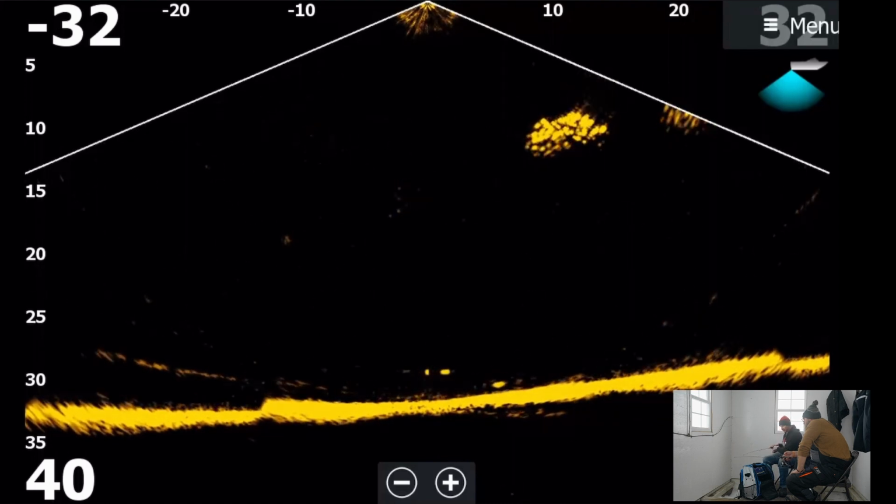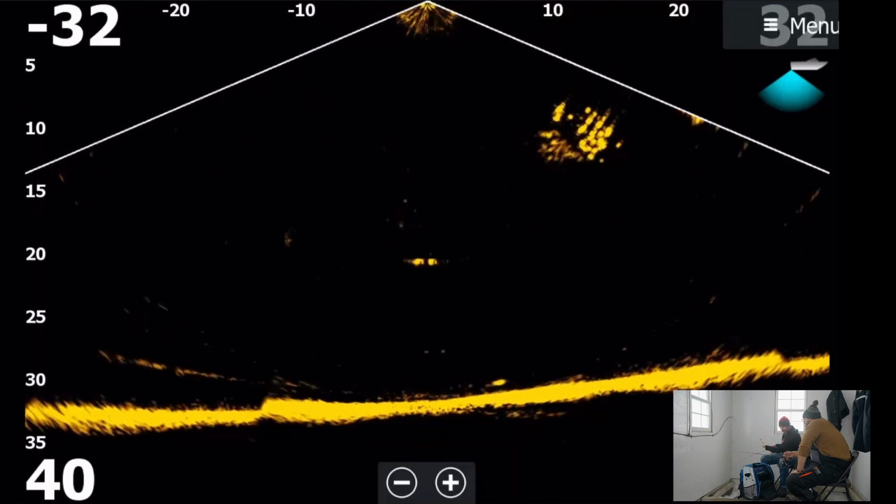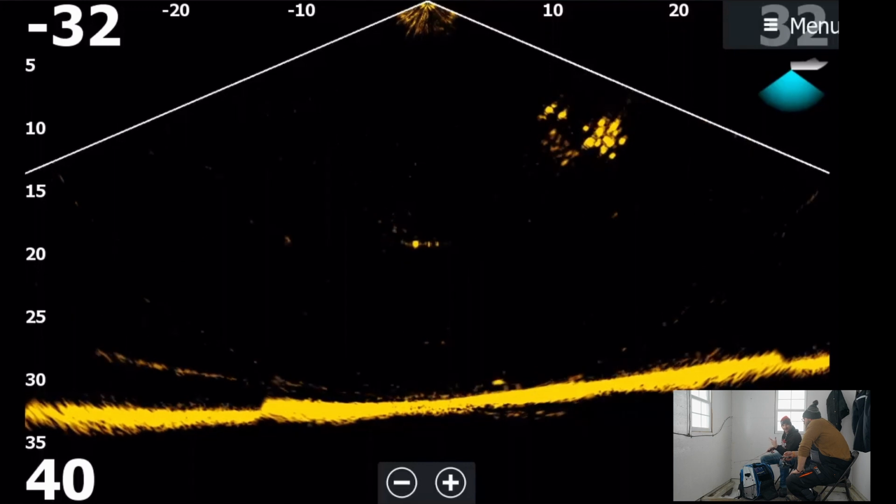I'm going to see if I can kind of reel up and get in there. Yeah, look at that. Look at that turn. Holy cow. So what happened there, guys, the school literally turned, and you're seeing the movement in the school. That shimmy is the fish actually swimming and moving and turning in that school.